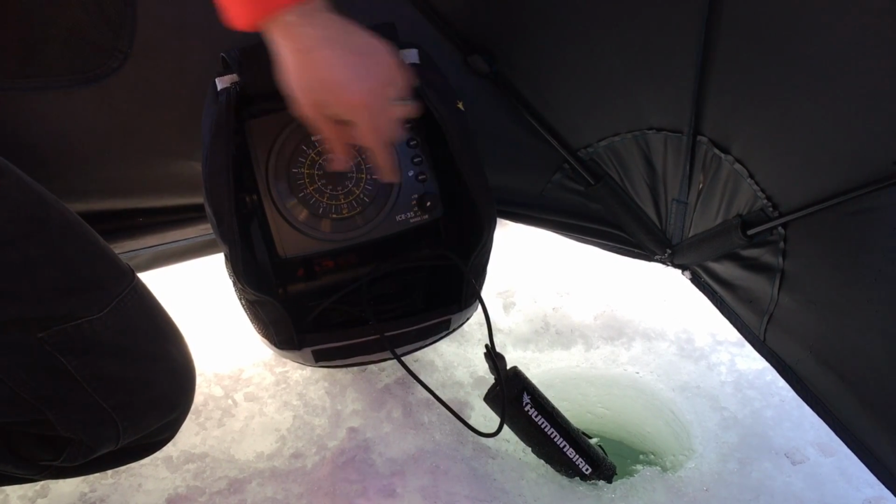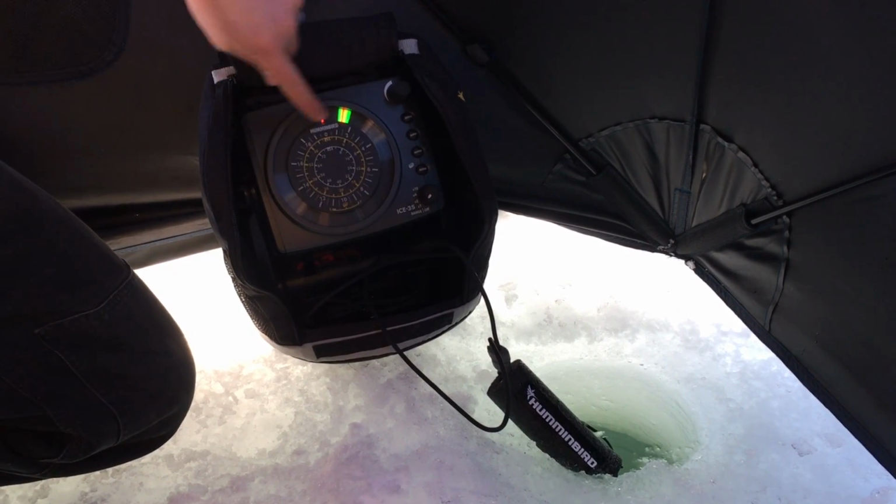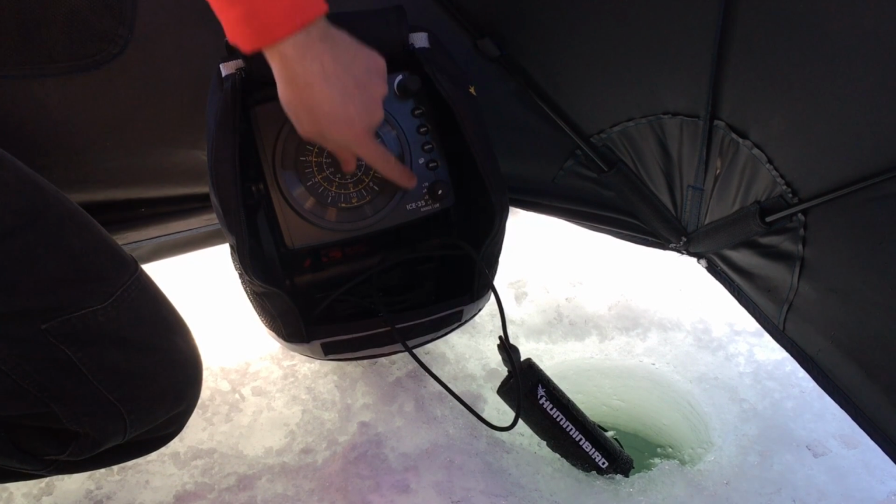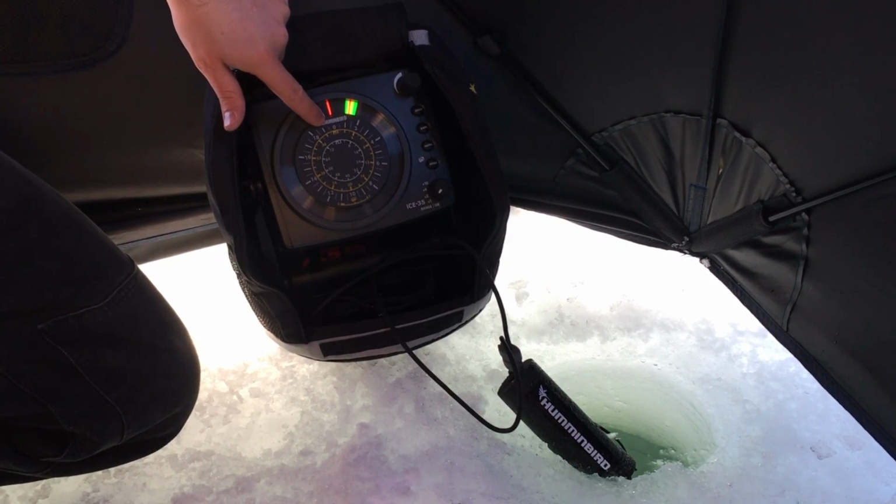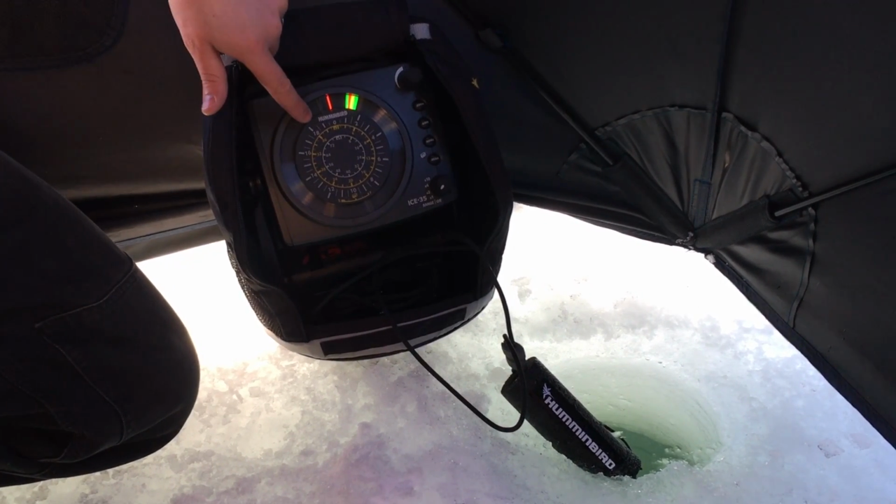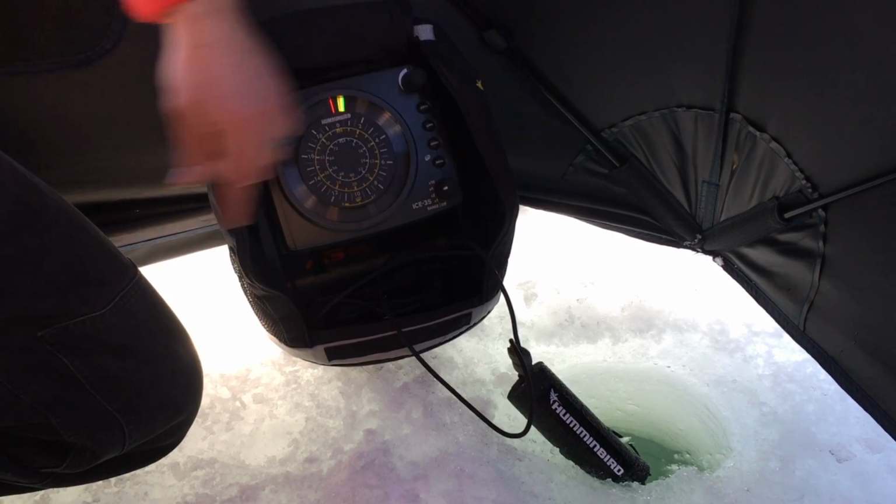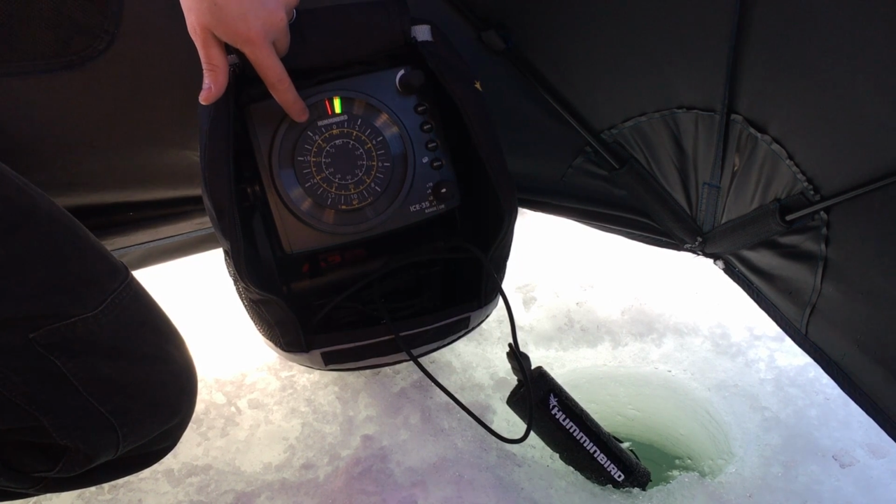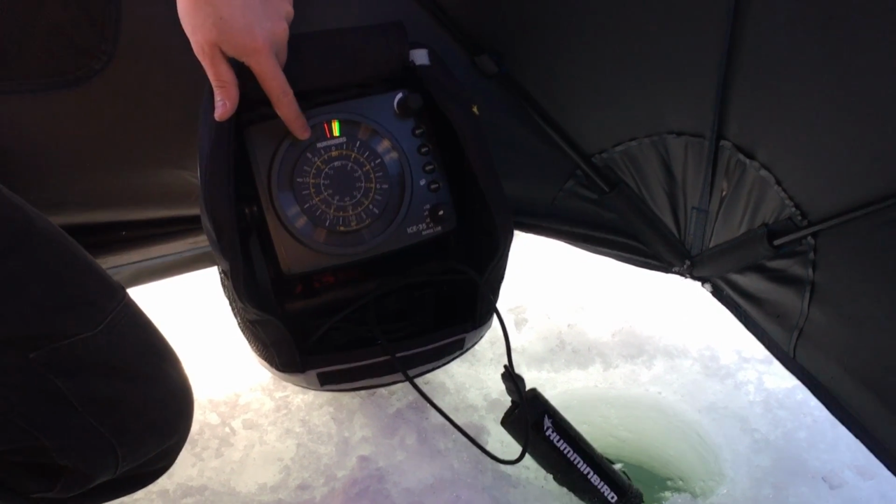If you twist this knob to the 1x scale, you can see that I'm not actually getting anything other than these little colored marks right here. So with my one-time depth scale, it's just going to go to about 20 feet. Since I'm not seeing any red, I know that I'm not actually reaching the bottom with that depth scale. So I need to go to the second depth scale, or the 2-time depth scale. And right there you can see that I'm still not getting any red marks on here. A red mark is a strong signal return, so it would represent the bottom.